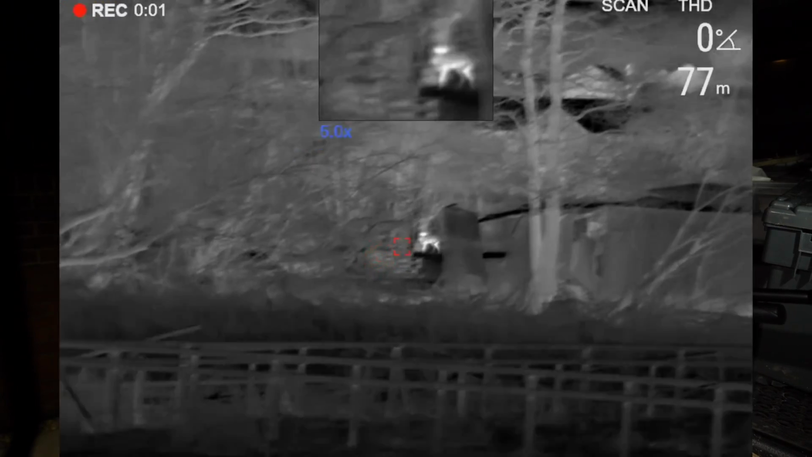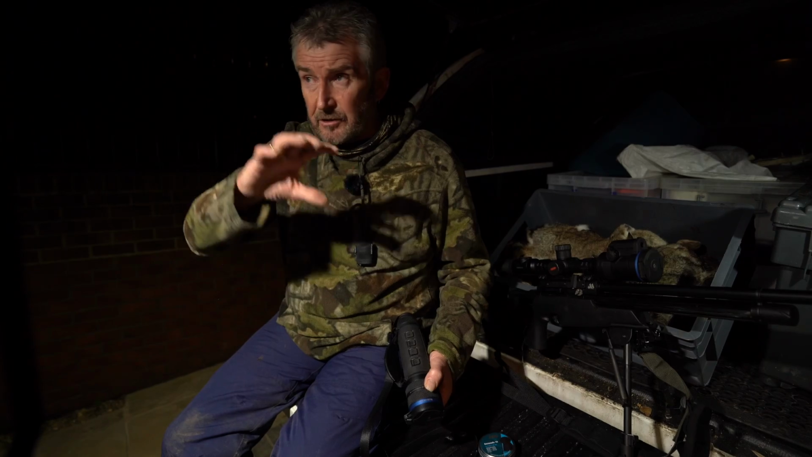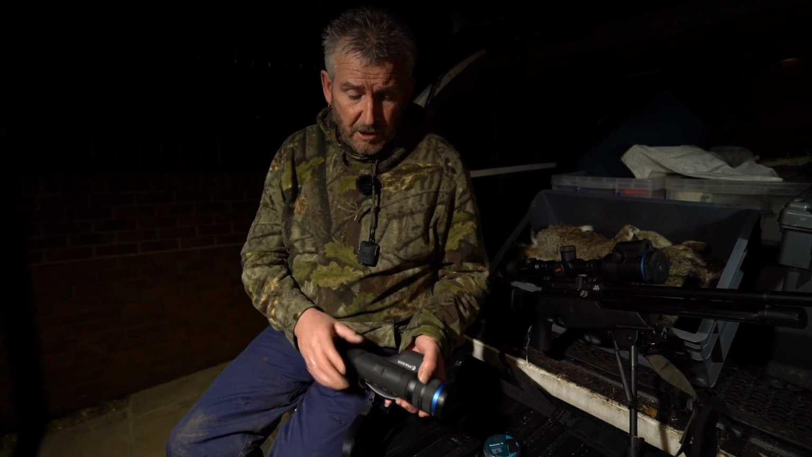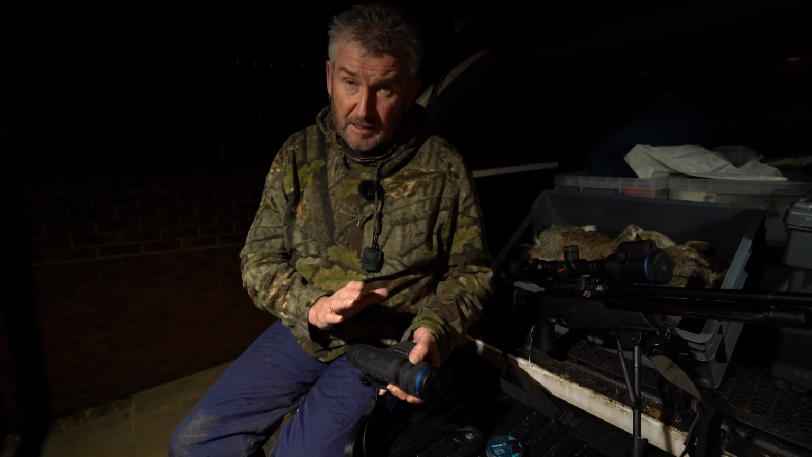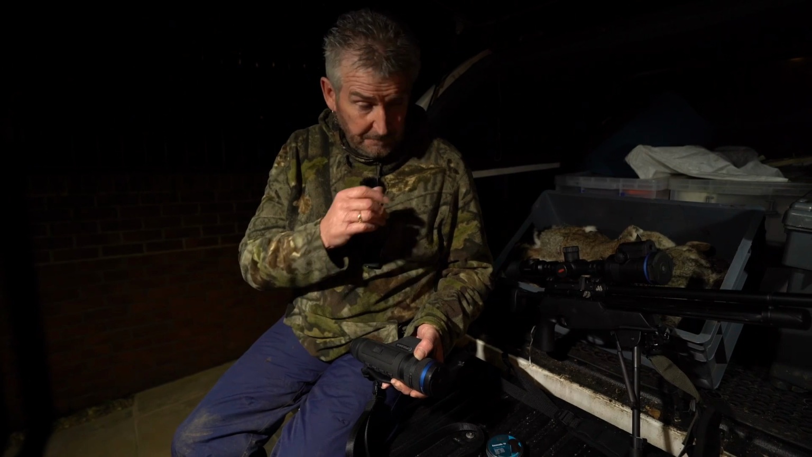You press one short press, it activates it. A longer press brings up a constant scan, so you're constantly scanning the distances. Recording facility, it's got a new style battery which we've gone through before. It's quite nice, and it lasts all night. This is nowhere near halfway empty, and we've been out 3 hours.